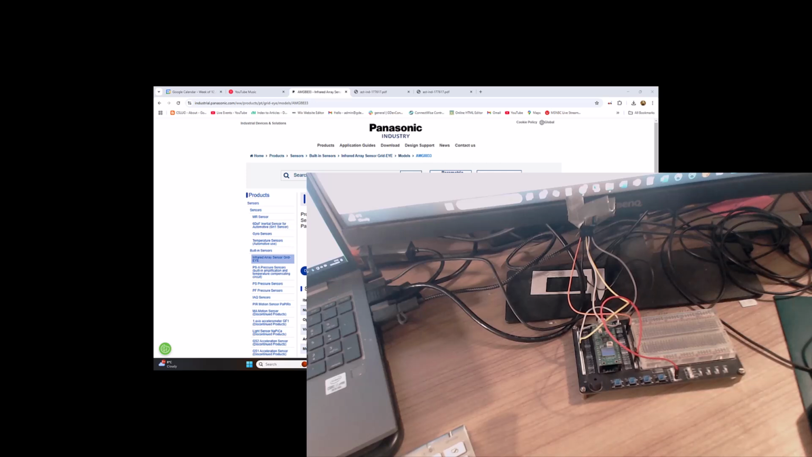Just before Christmas, I bought myself an AMG8833 infrared array sensor, Grid-EYE. I'll show you the specs for it, but I wanted some way of testing something that everyone and I have been working on for the CTI. I'll explain why it's so exciting, and then we're going to look at some code and see it working. The device itself is not mega exciting.